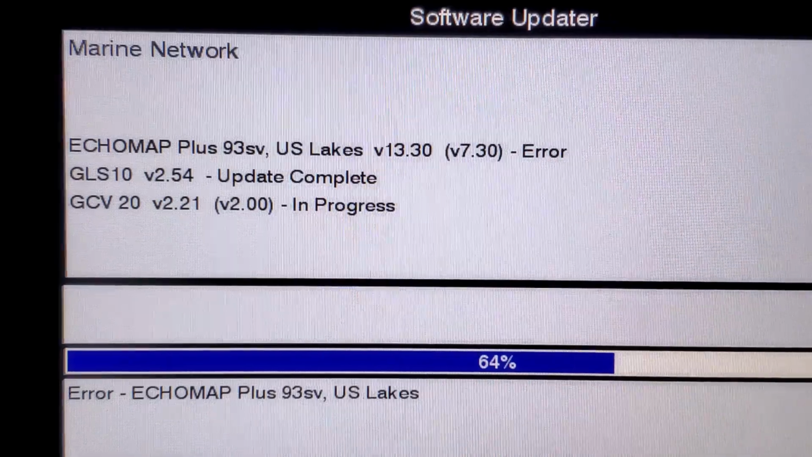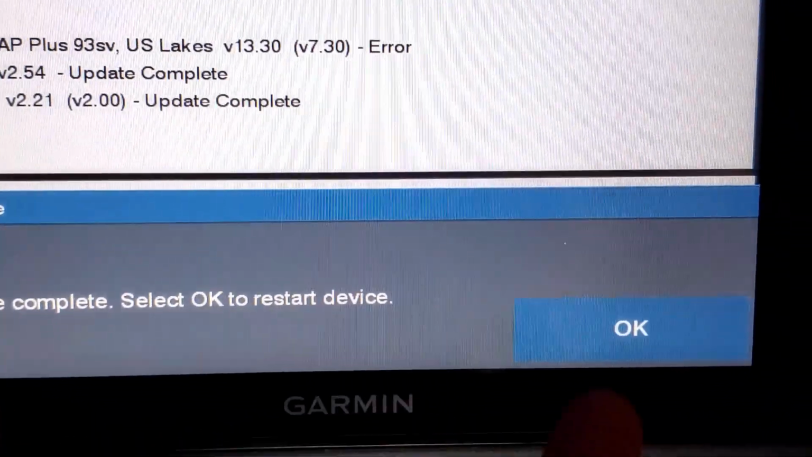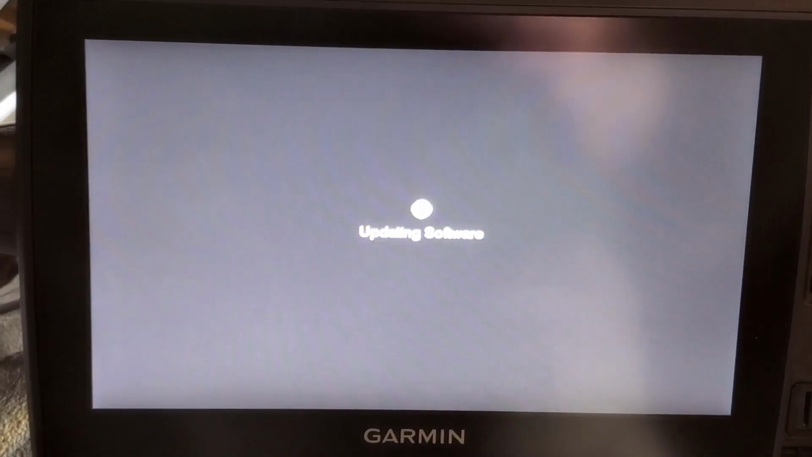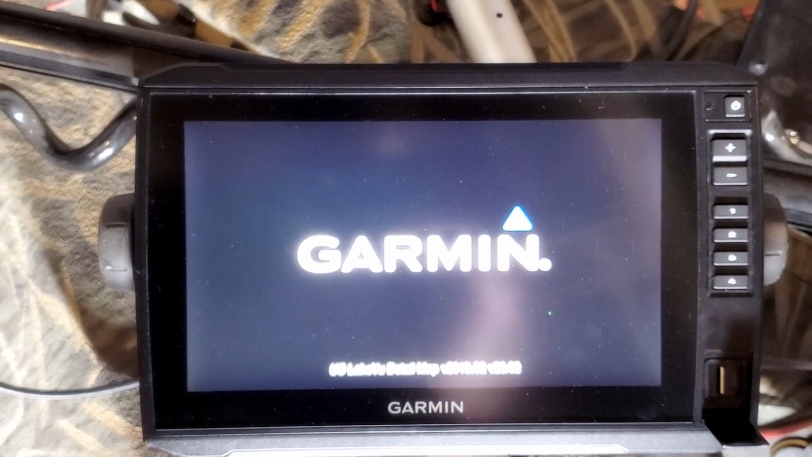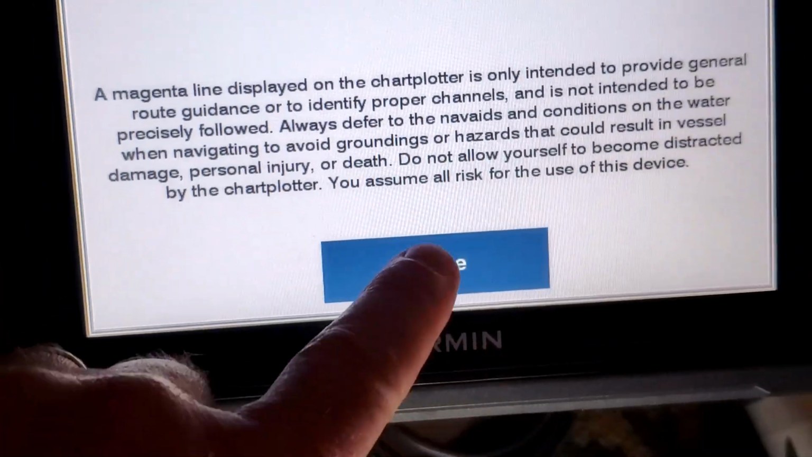I'm kind of going to jump through this. Now I did get an error there. You can see how my other one hooked up as well, but it did update to the 13.30. So it says update complete, select OK. And then we're going to let it power up. That's going to load your maps. And that's just my map version there, 2018. Now it's up. I'm going to click agree.